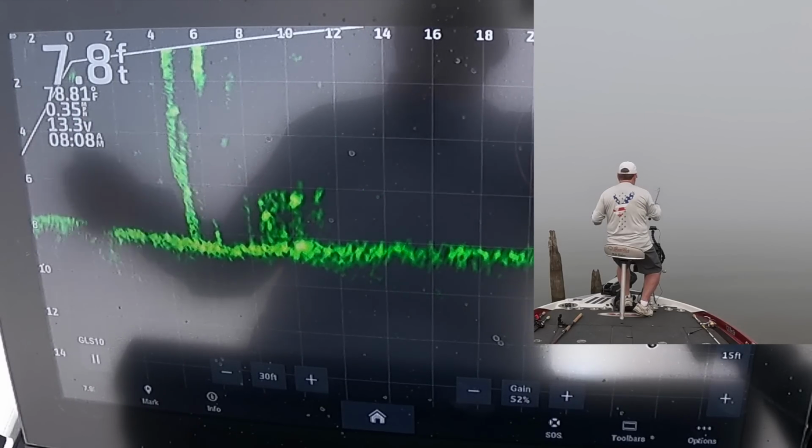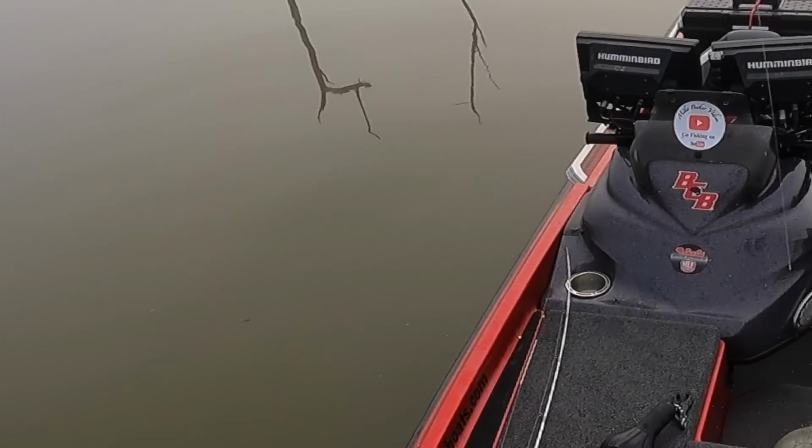Come on, right there. Got him. Got him. Yeah. I knew there's some fish in there.